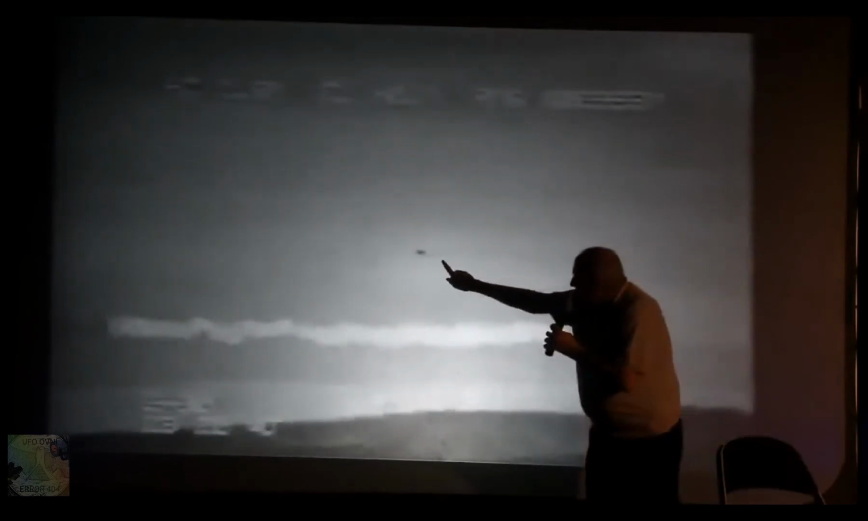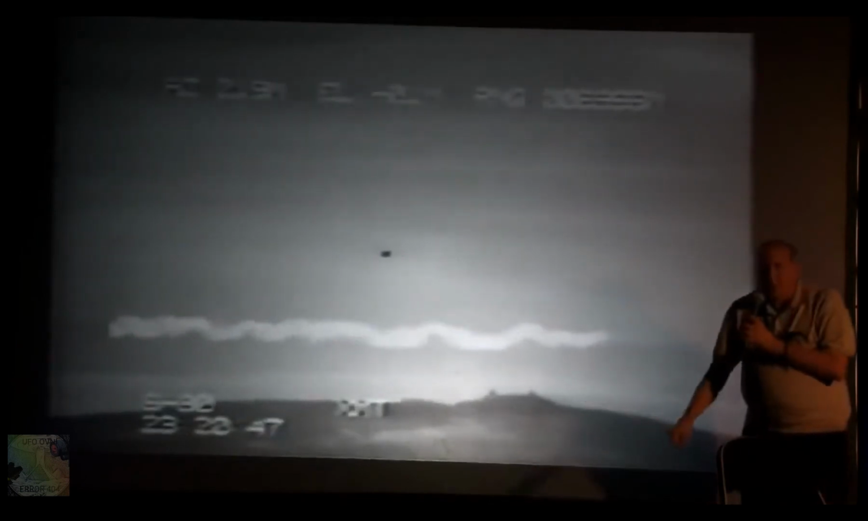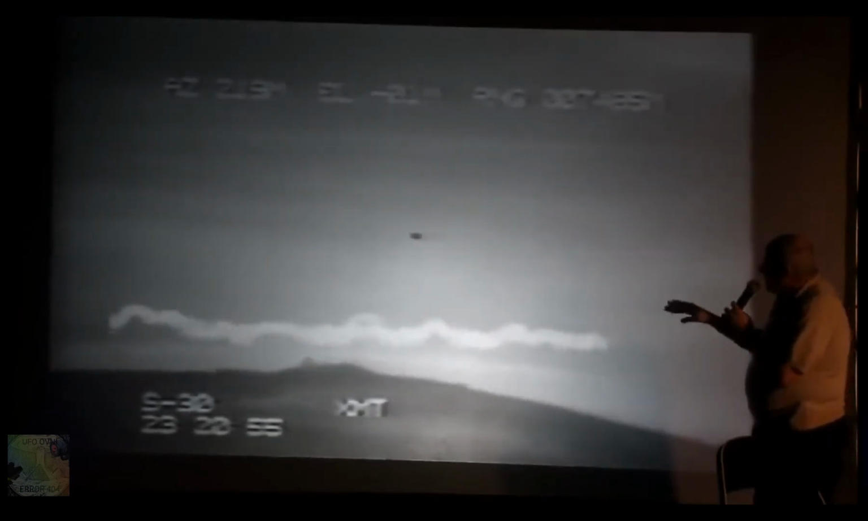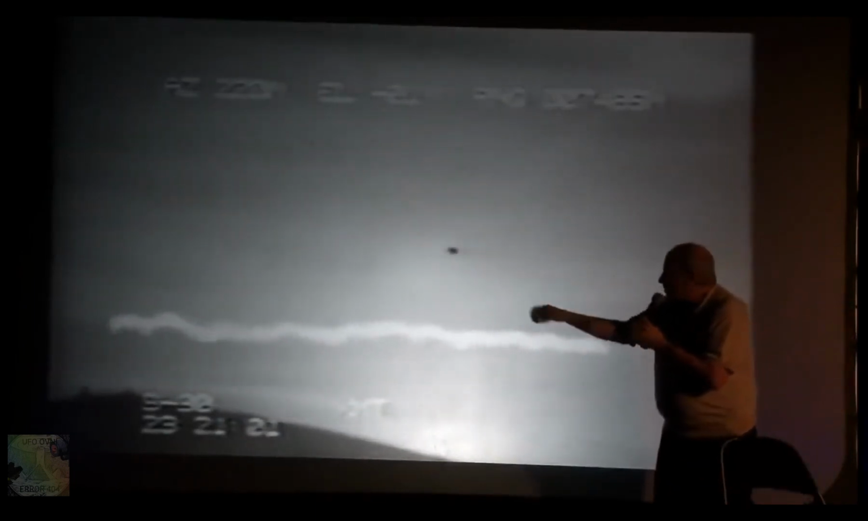Now, you can see here the black is the craft. Look at the radar here. That's being jammed by the craft. It's jamming this. And in a minute, they're going to zoom in on it and get closer. As you look here closely, it looks like rotor blades. There's a fluctuation around it.